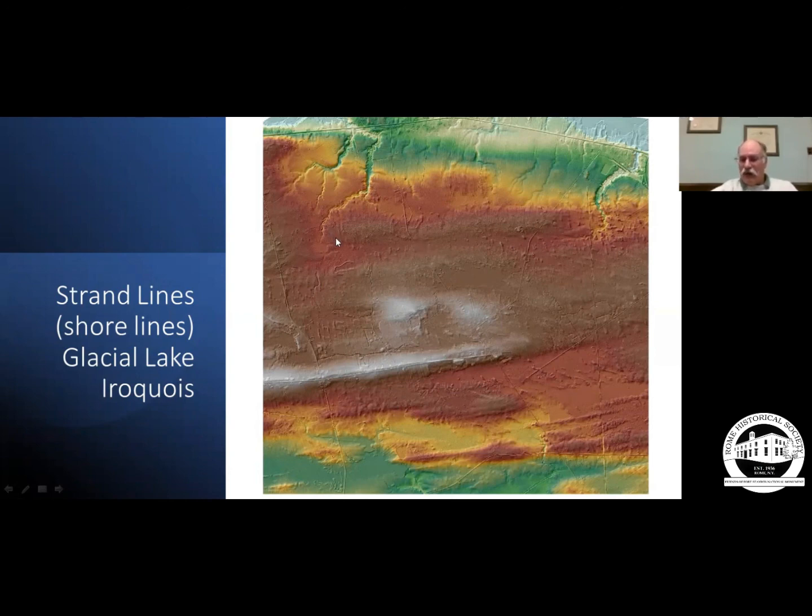just west of the crevasse fillings that we were looking at earlier. And you can see these lines on the LiDAR images that are the former beaches of glacial Lake Iroquois.